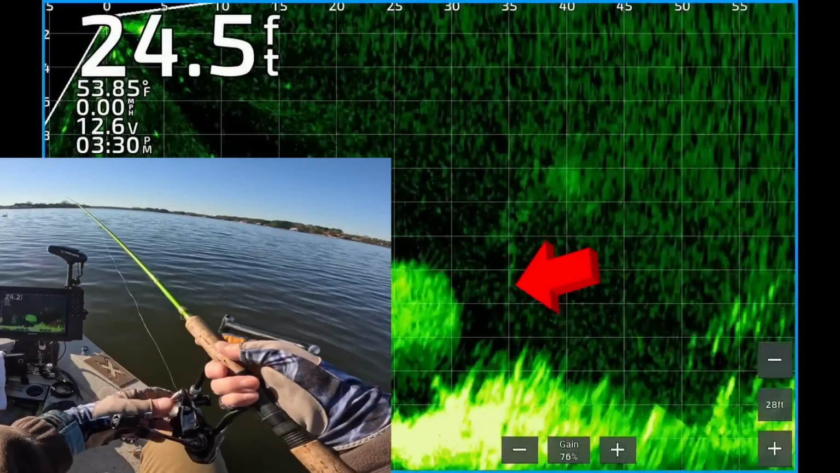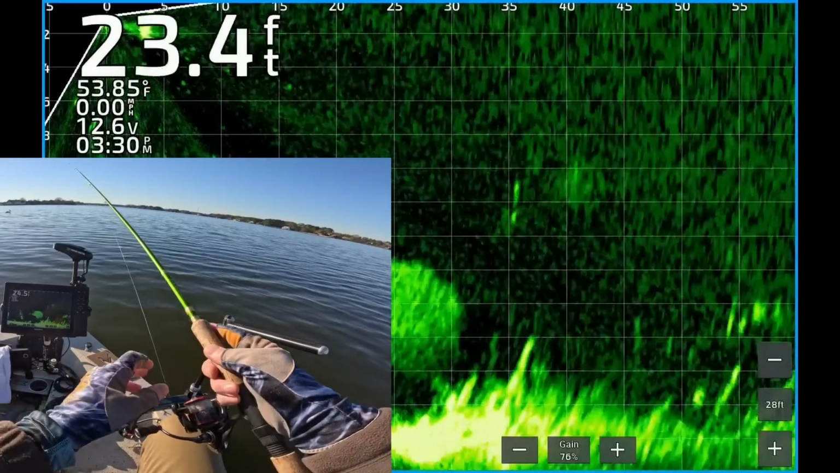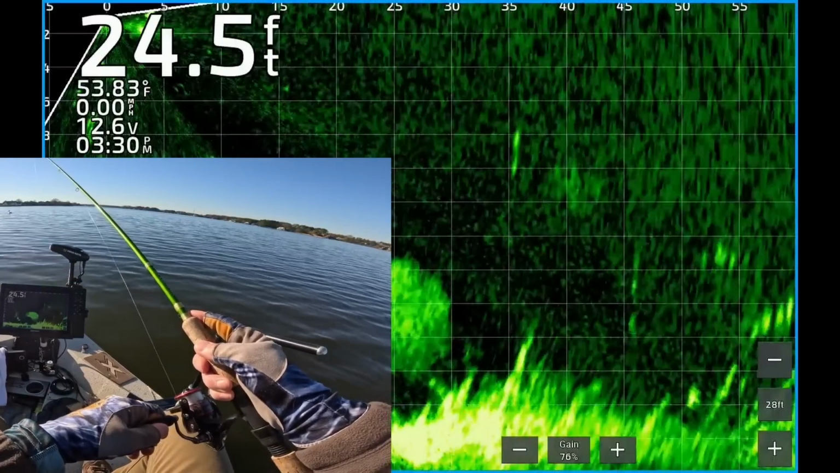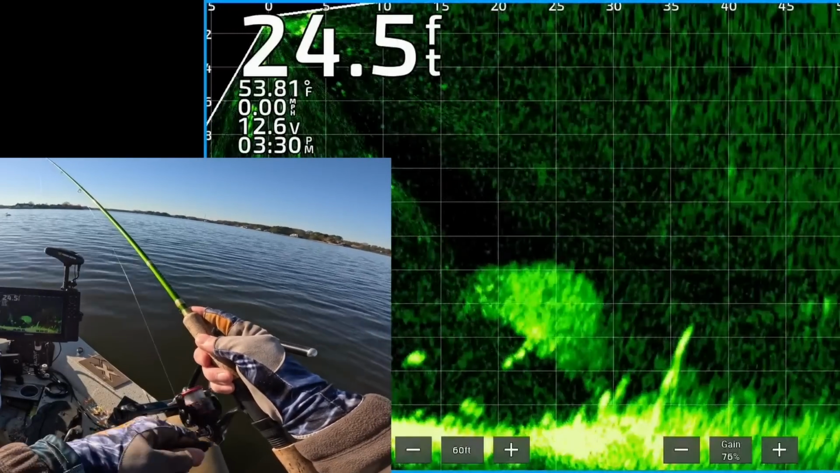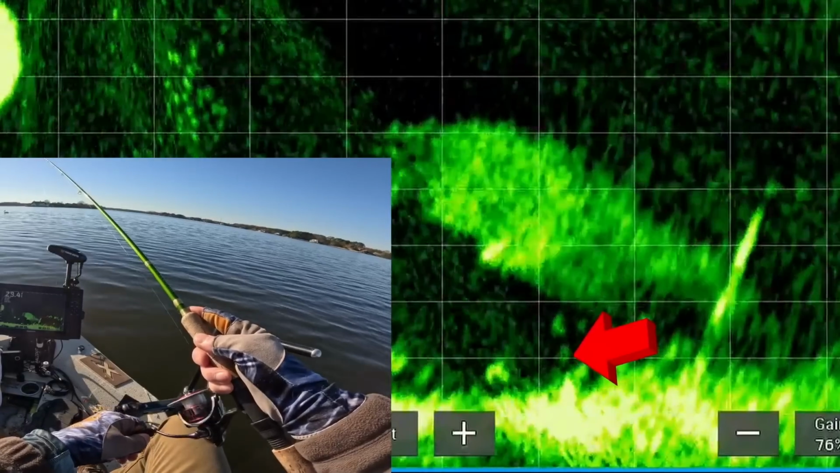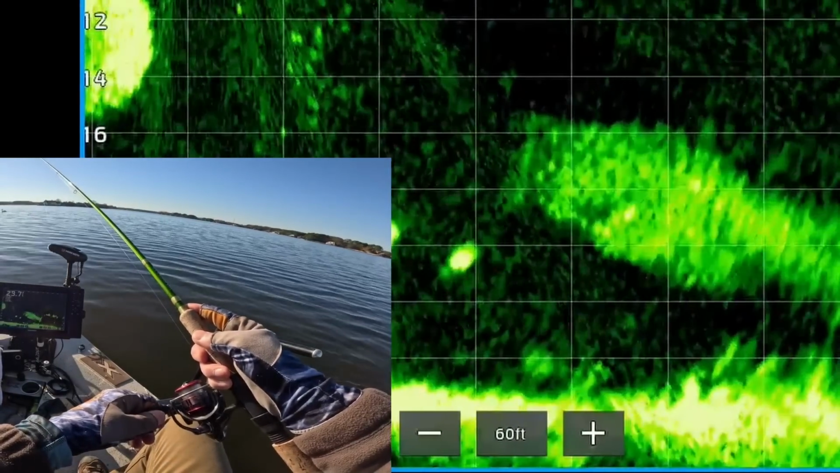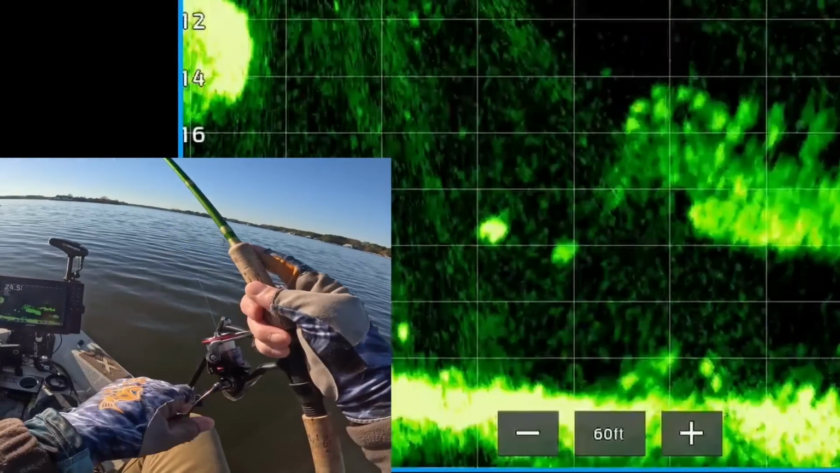There's my jig dropping down about 35 feet from the boat. There's some brush down there and a big school of shad on the left, that big ball of shad. It's working my jig above the brush. Looks like there's some fish in there. One of them's looking at it. Well, it's on top of one of them. I thought he was going to turn, but he didn't. And look at that return on that fish about 4 feet off the bottom.